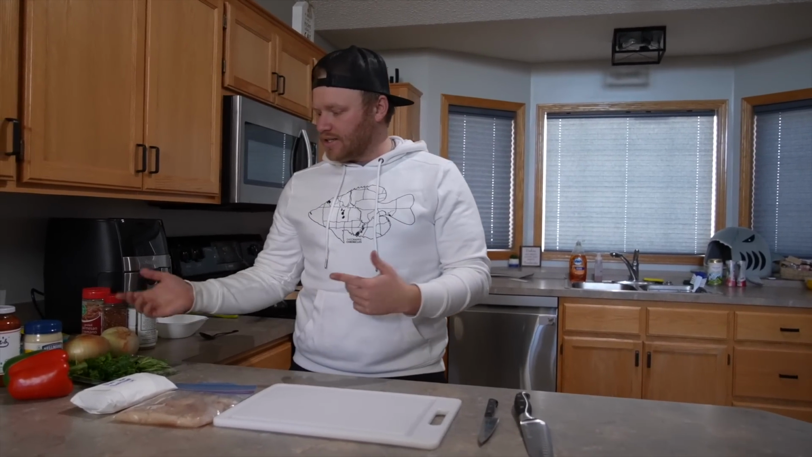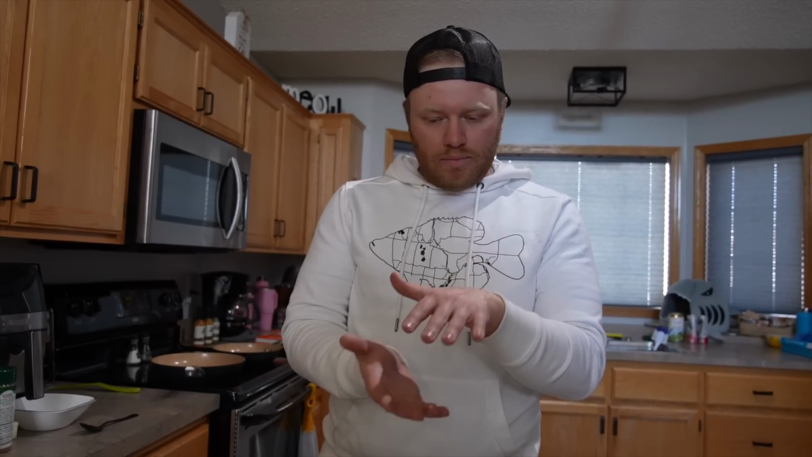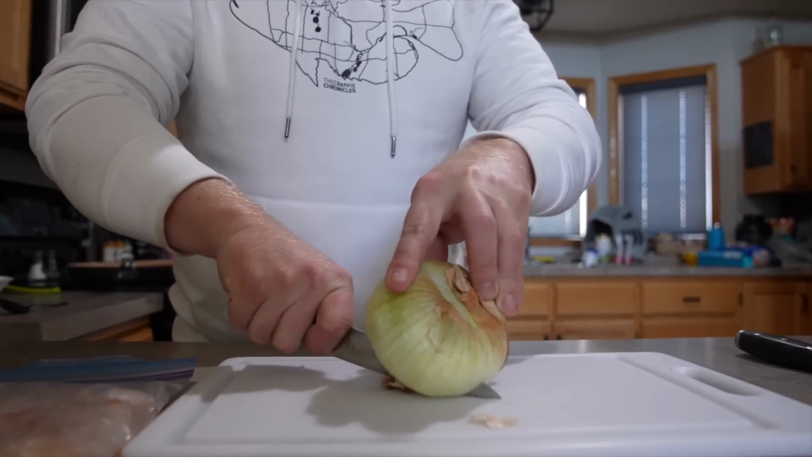First thing I gotta do is just dice up some onions and peppers. And then we got 2 pans behind me here. We got the oven preheated. Gonna knock this together, get them all piled up and get them in the oven. These do not take long, so I'm pumped to show you this one. Let's get into it.